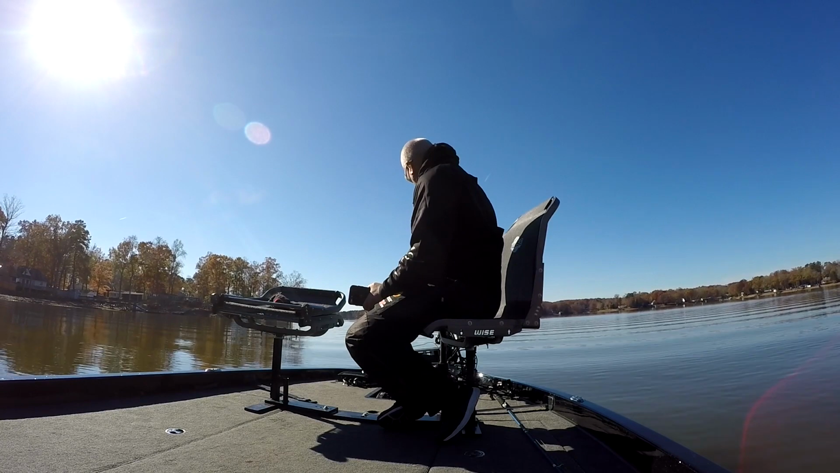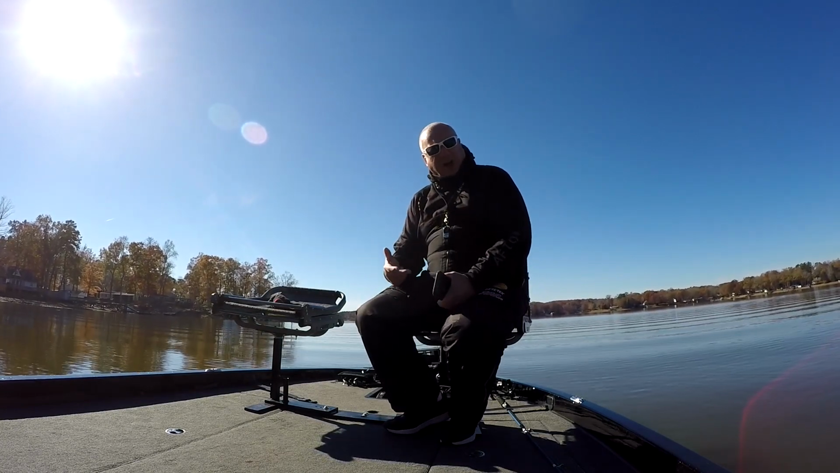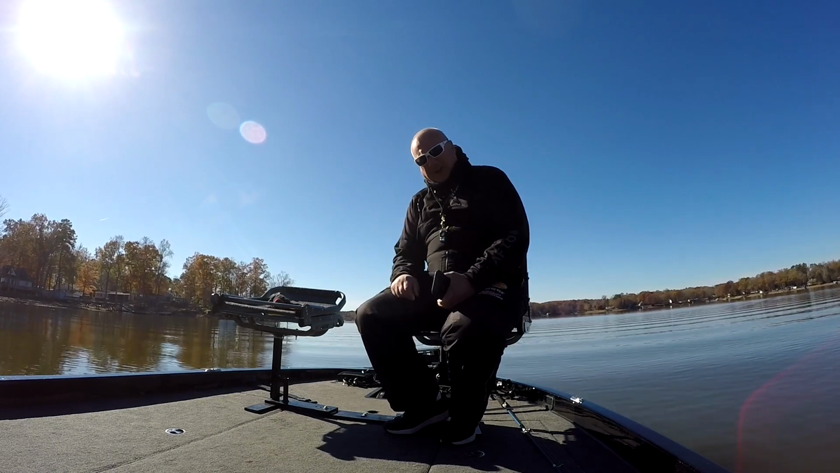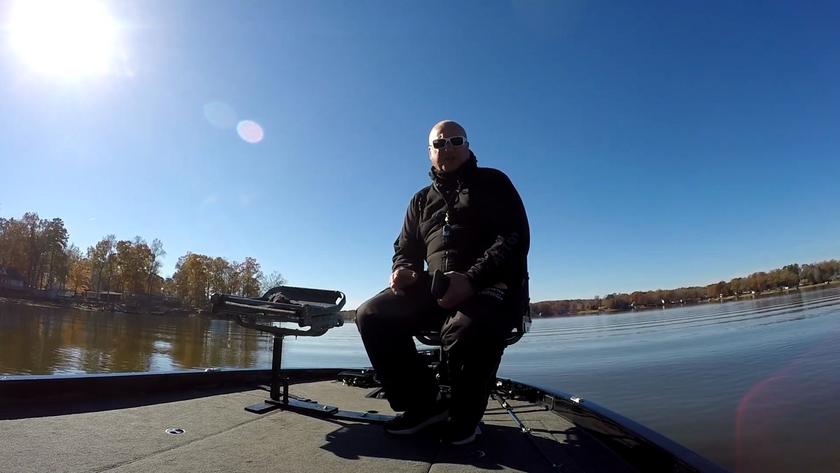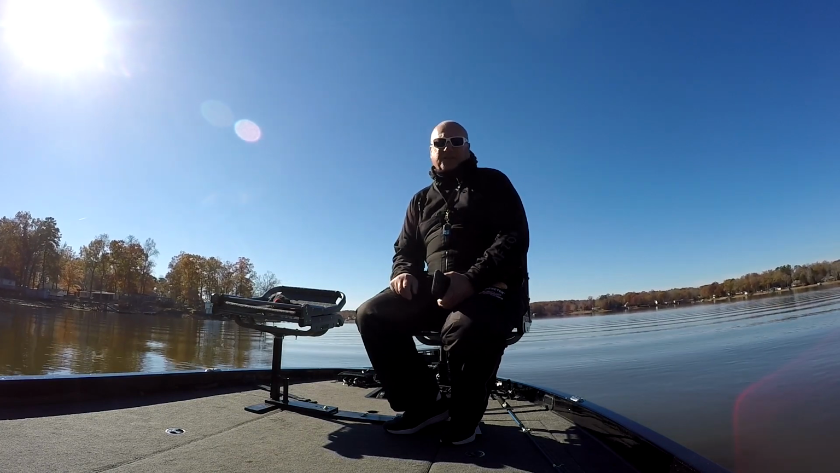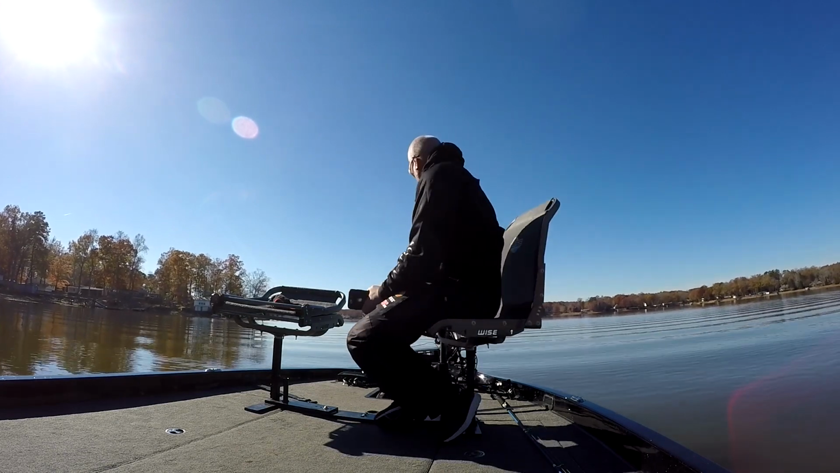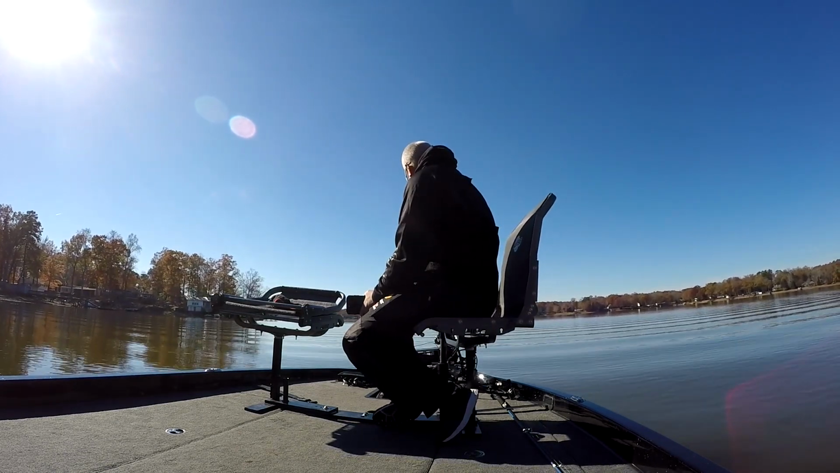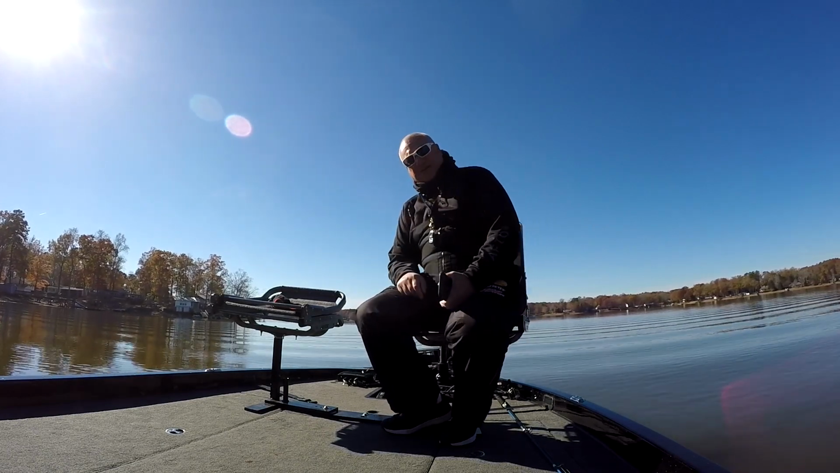As of right now, the Humminbird seems to burn hotter. It's a little wider, and I can't get that tuned down, but I'll show you the settings on what I'm using on both units, and then we're going to try to catch some crappie here, because I see them all swimming around, and I think I do see some big ones on this brush pile, so we're going to try to catch some.